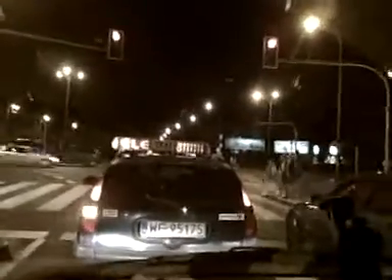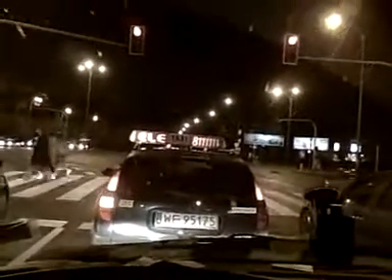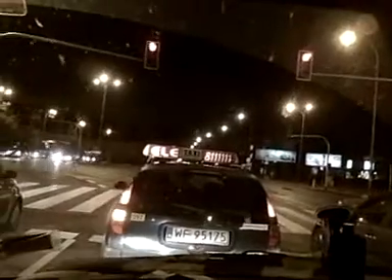Okay, just for a change, a little bit of driving in Warsaw at night. Because I haven't done an awful lot of Warsaw photography, or filming rather.